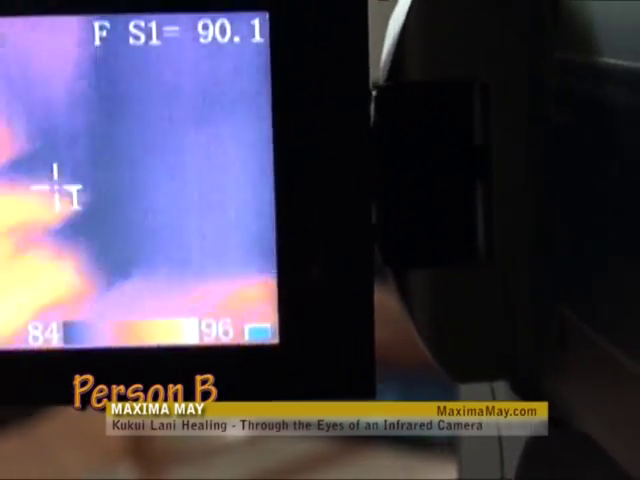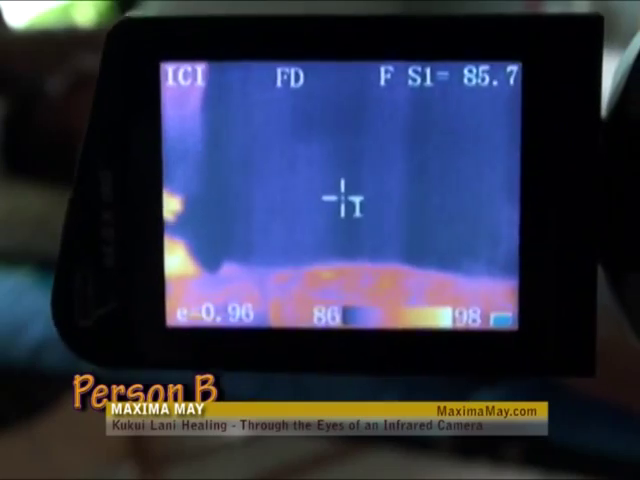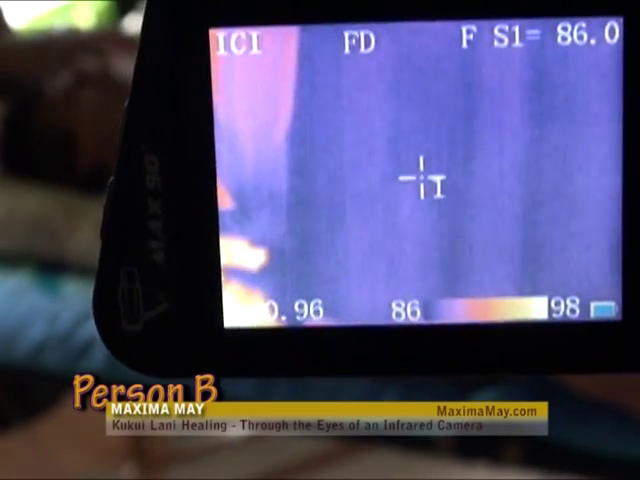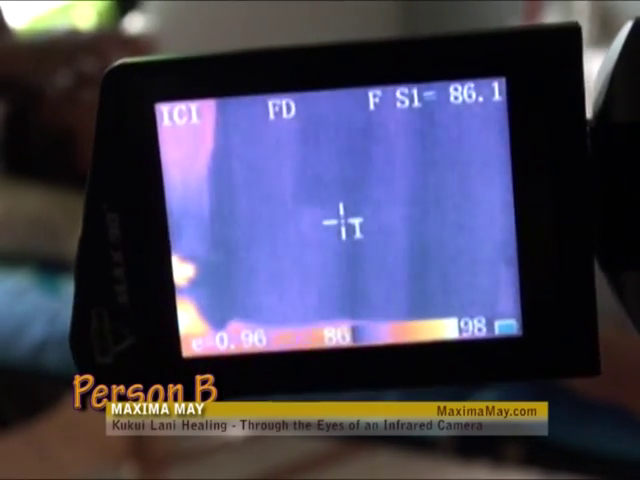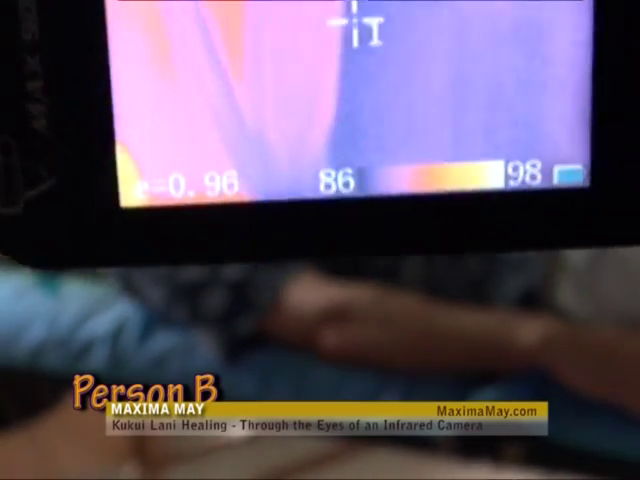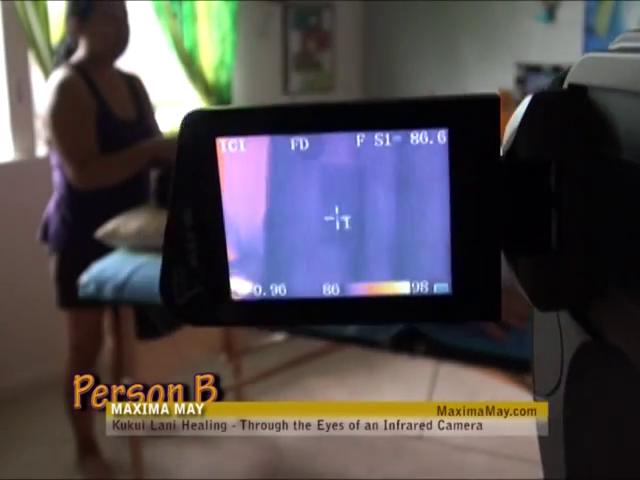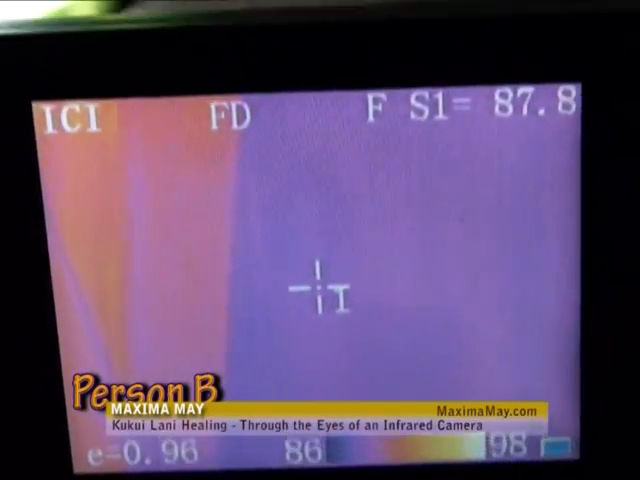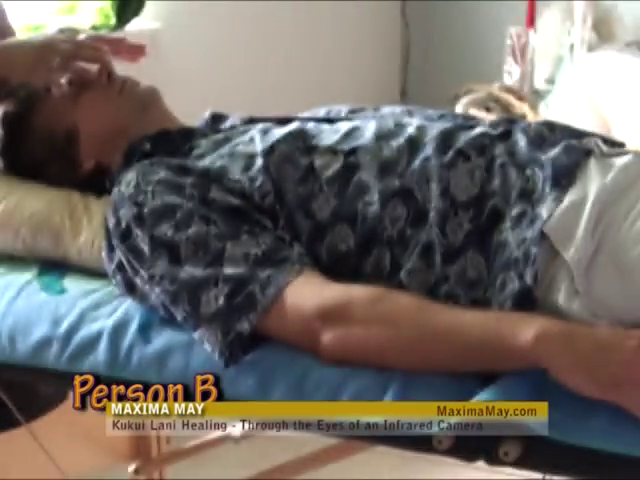You can see as I start providing healing, my hands are in the yellow coloring, and as we start, actually the person's temperature is in the 86 degrees, and you will actually see the coloring in my hands start to turn white and become a glowing white. Watch as the temperature rises up to the low hundreds degrees, and then fluctuates as I do the healing.